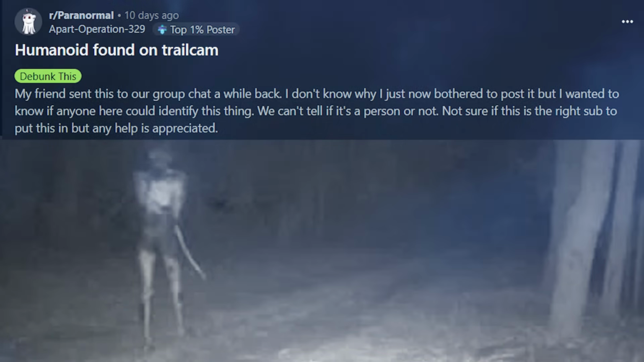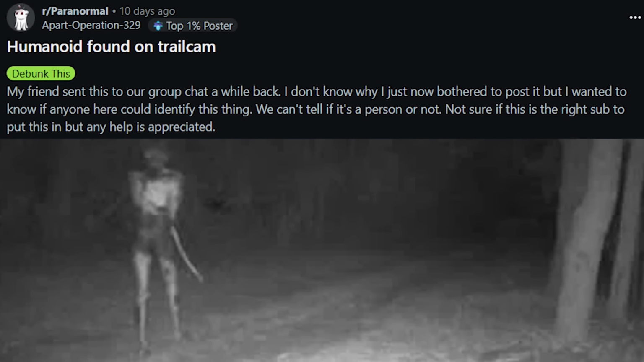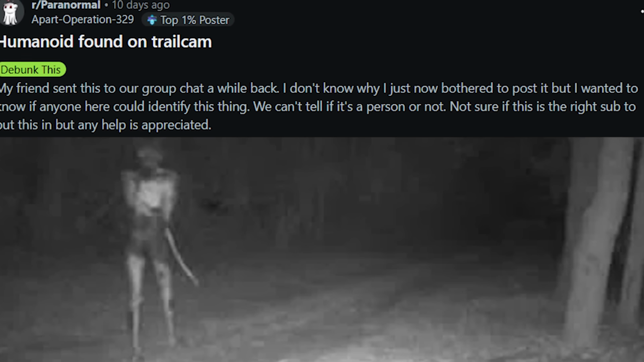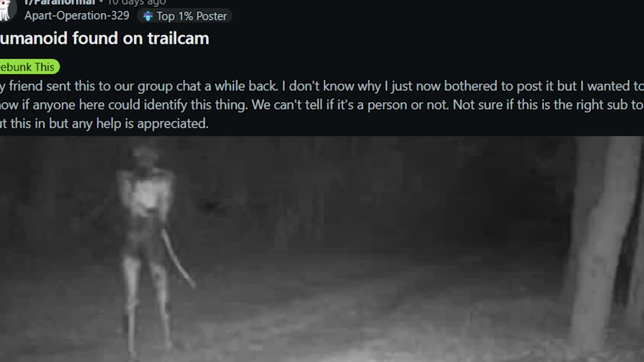At the time of this recording, Redditor Apart Operation 329 made this post a little over a week ago with the caption, "Humanoid found on trail cam." They went on to write, "My friend sent this to our group chat a while back. I don't know why I just now bothered to post it, but I wanted to know if anyone here could identify this thing. We can't tell if it's a person or not. Not sure if this is the right sub to put this in, but any help is appreciated."